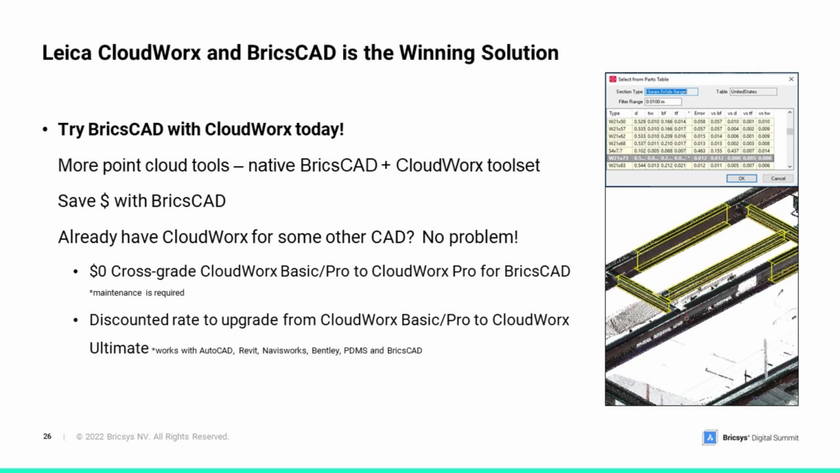So, be they for another design package that maybe you've switched to BricsCAD, but you still have some team members using, with CloudWorx Ultimate you can use that on each of these systems and not need to give one up until you've finished your transition, or maybe you have some team members that are still using some of these other solutions for one reason or another. And it just gives you that added flexibility to be able to use whichever project and product works best for you.